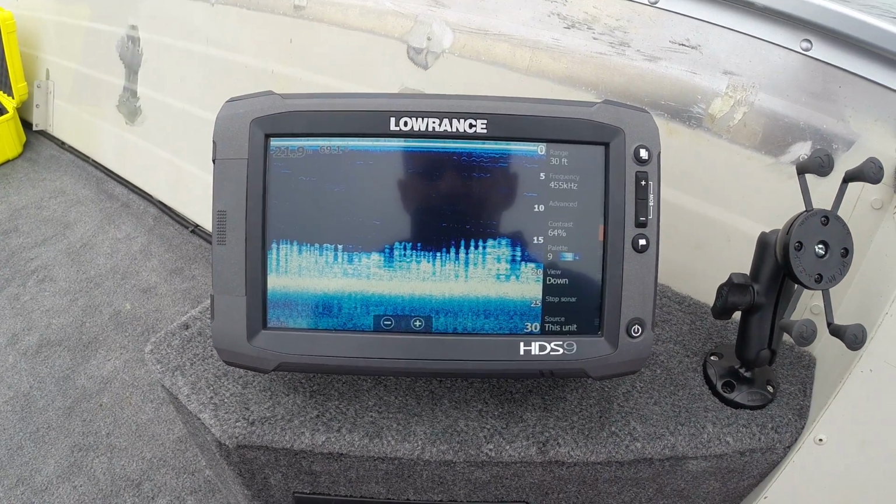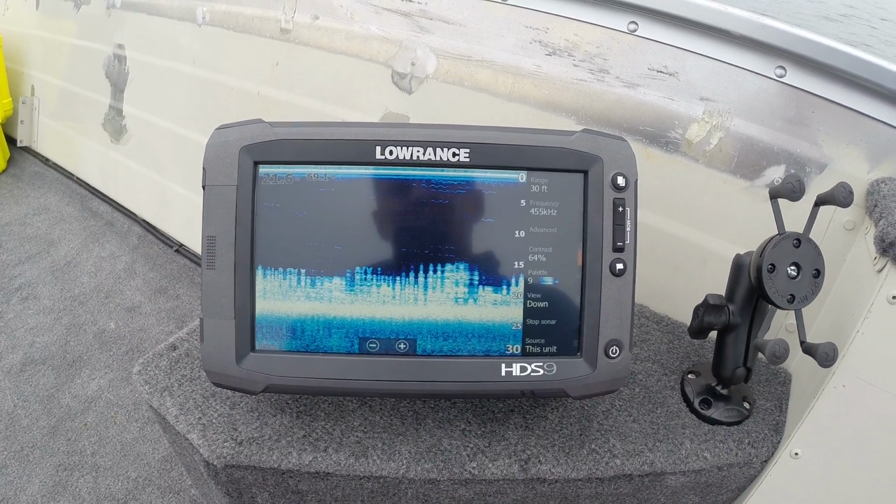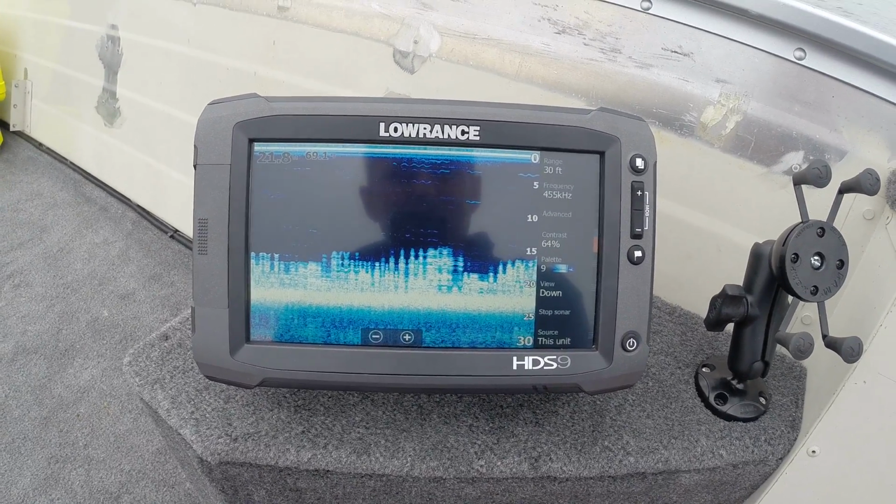But that's basically it. So that's how you're going to set up your StructureScan. There's not too much to setting that up compared to your Sonar, and there's not too much you're going to be playing with on that compared to your Sonar. Once it's set, it's set.